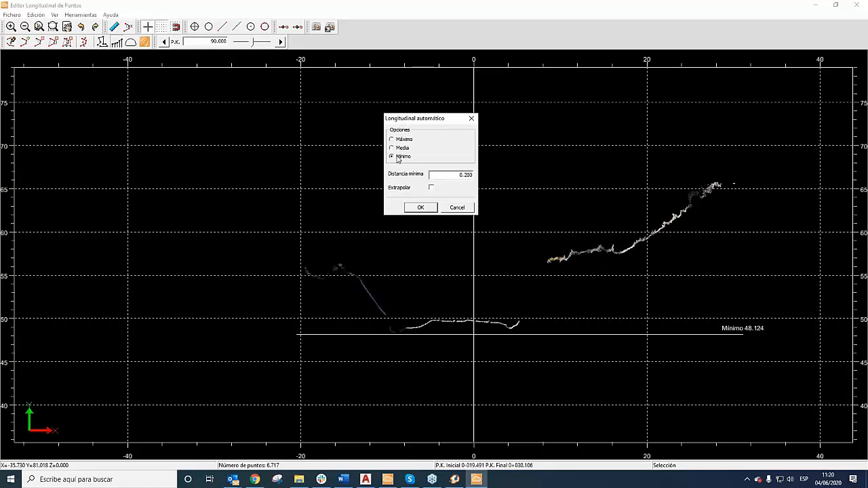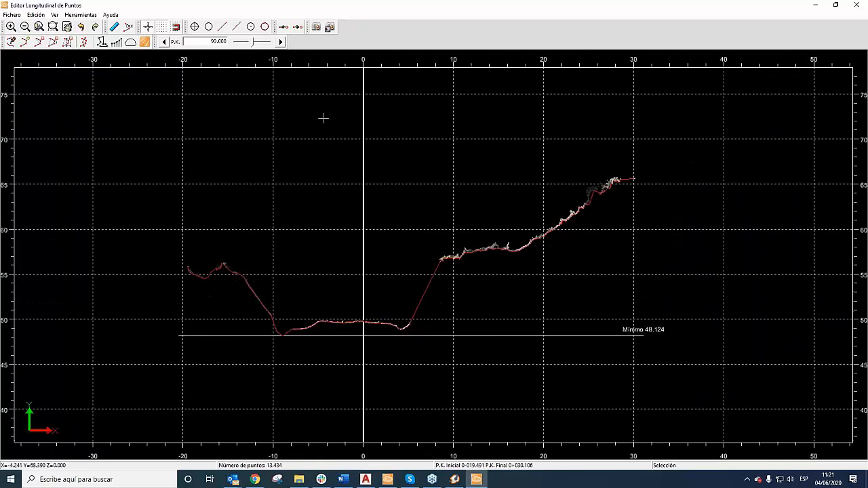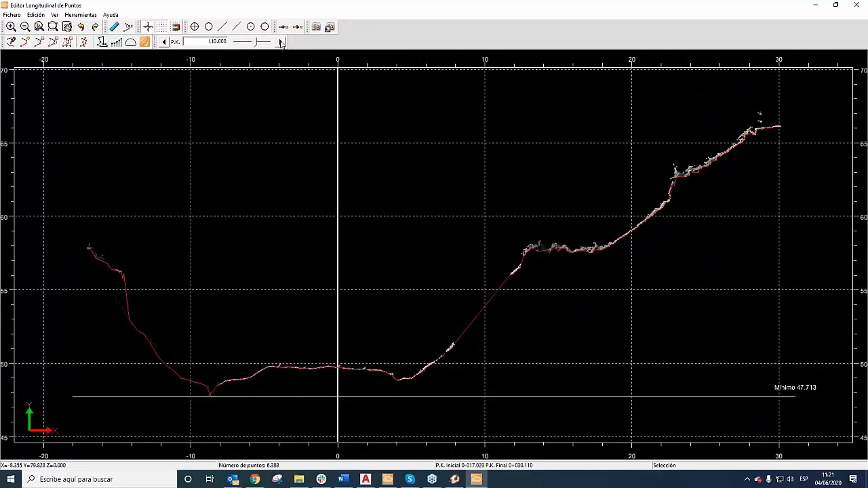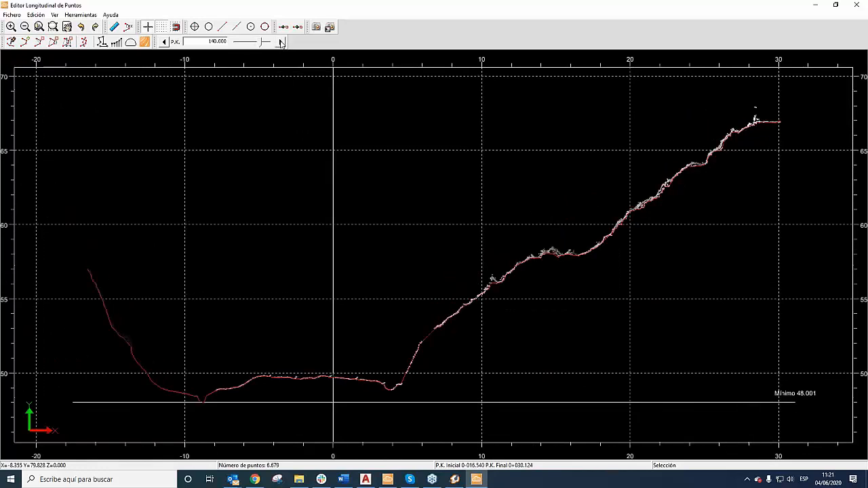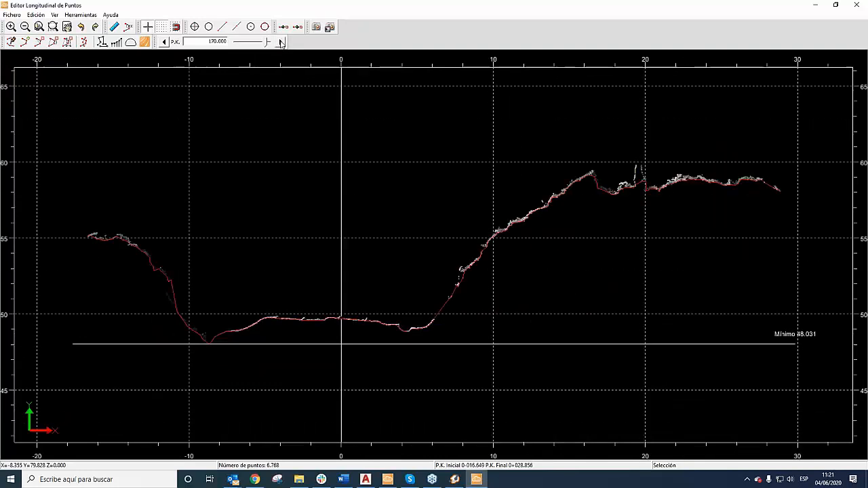We are going to use the minimal height and put one vertex each 20 centimeters. Here we create a polyline along the cross section using the minimal height. For each cross section we have a polyline that we are going to use to compare in MDT. In this case, we use all the points, the natural points.